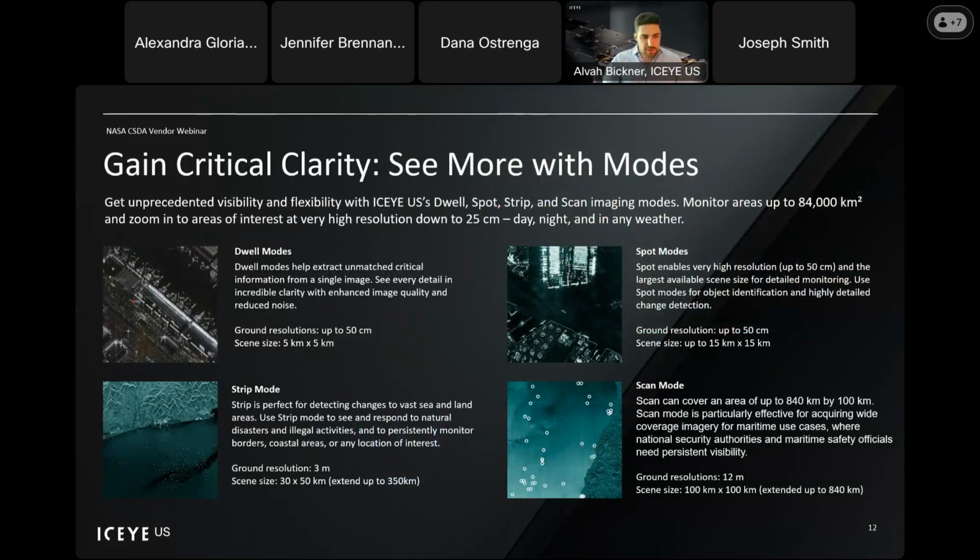So we'll spend a little time now talking about what we can do with our modes. The generations in the phased array that I described allow us to do a vast variety of imaging modes. So the top two are ones that the industry is pretty familiar with. We have a spot mode and we have a dwell mode.